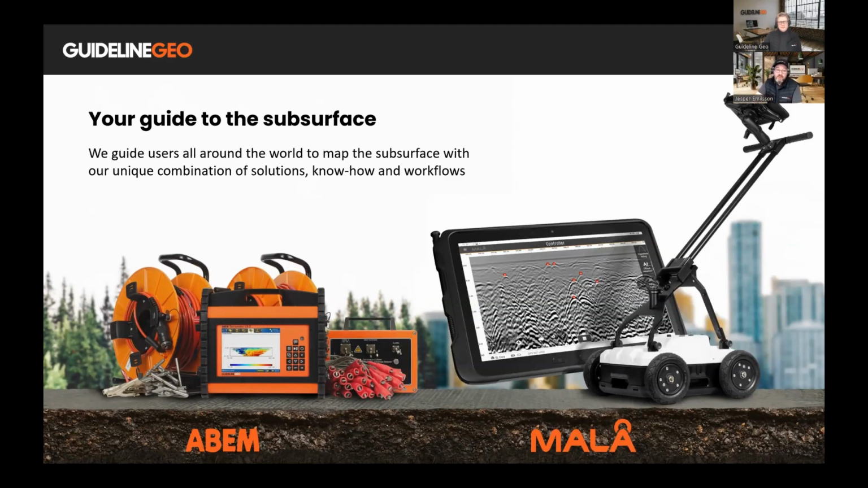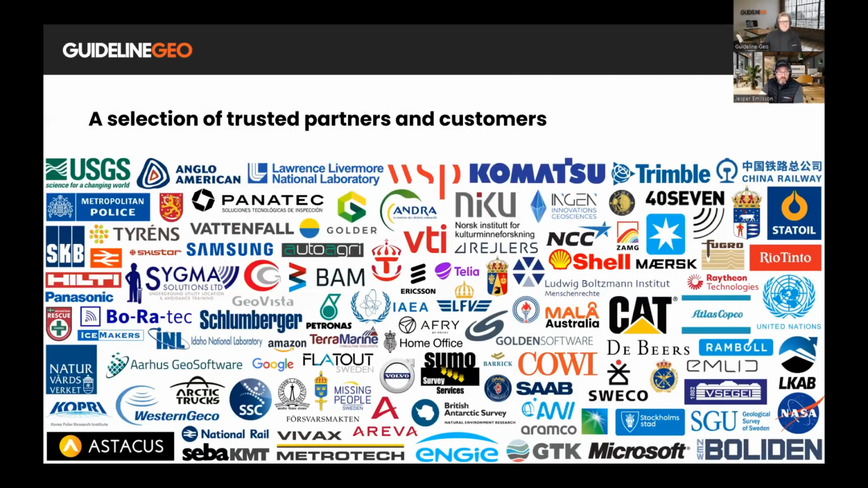Our goal is to be your guide to the subsurface through offering near-surface geophysical solutions. We have, throughout the years, we have worked closely with many different partners and customers. And there is, shows a few logotypes, quite a few, of companies that we at one point or are still working with in order to push the boundaries and create the new developments.